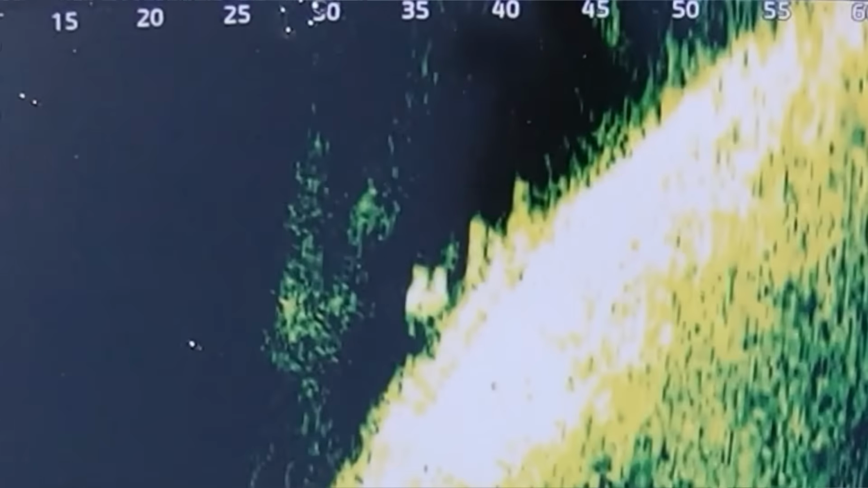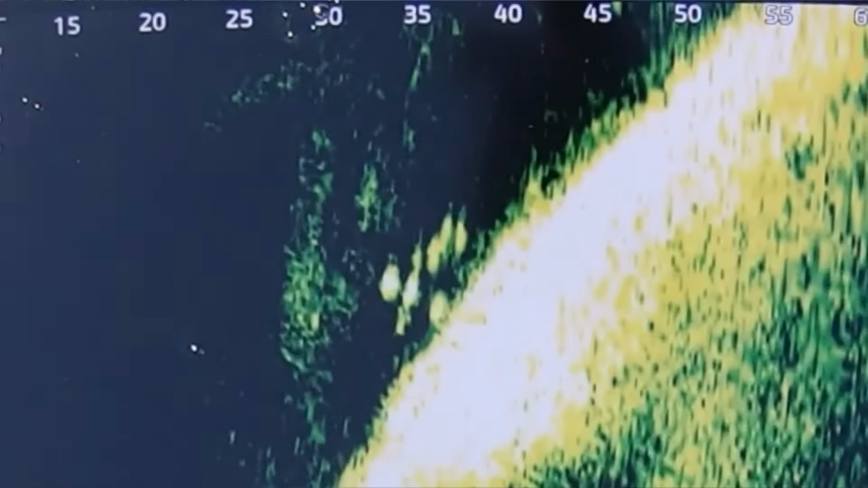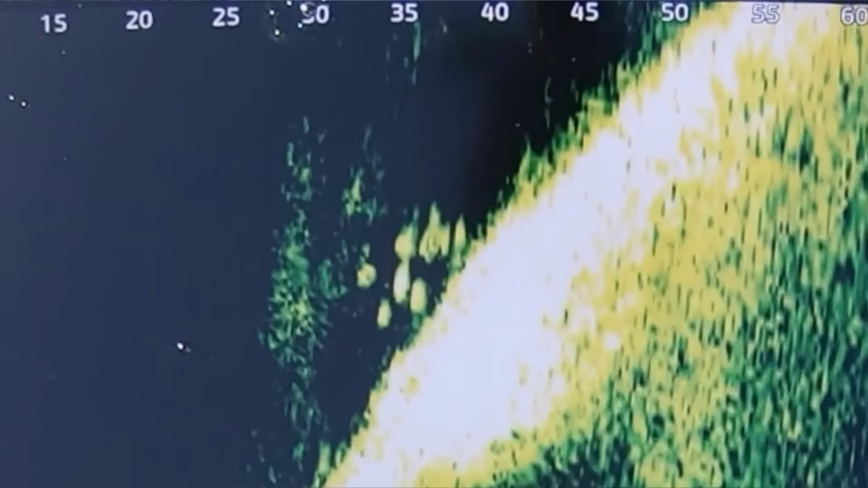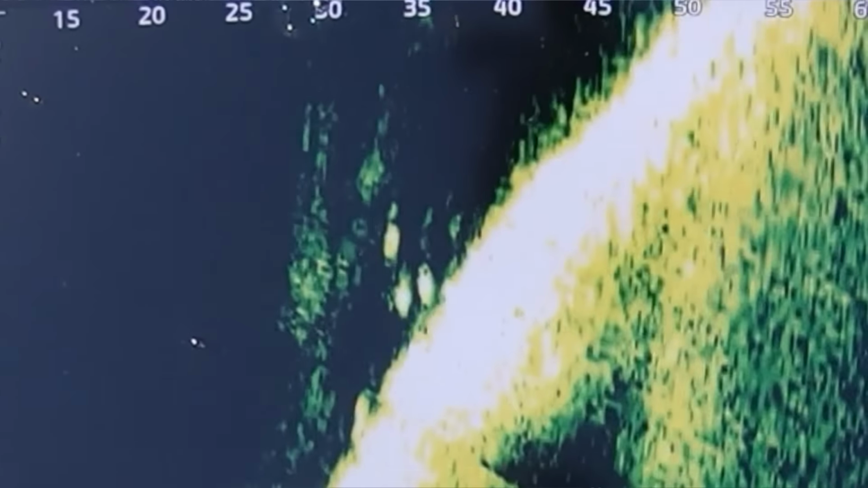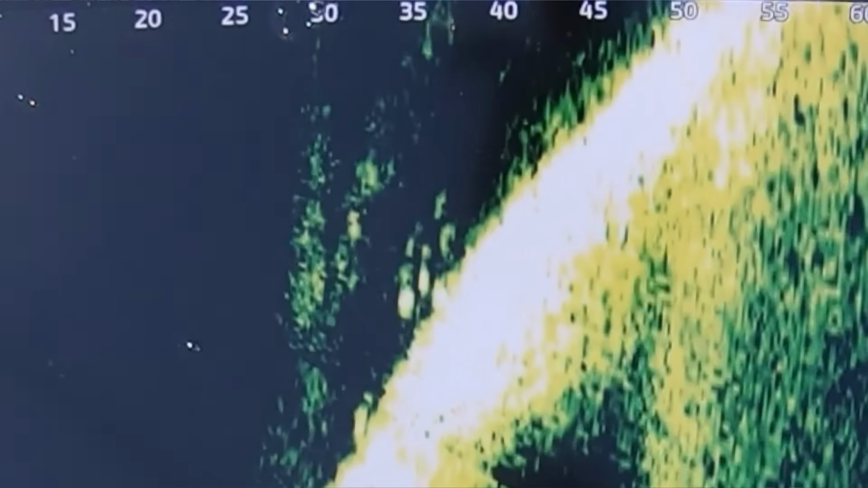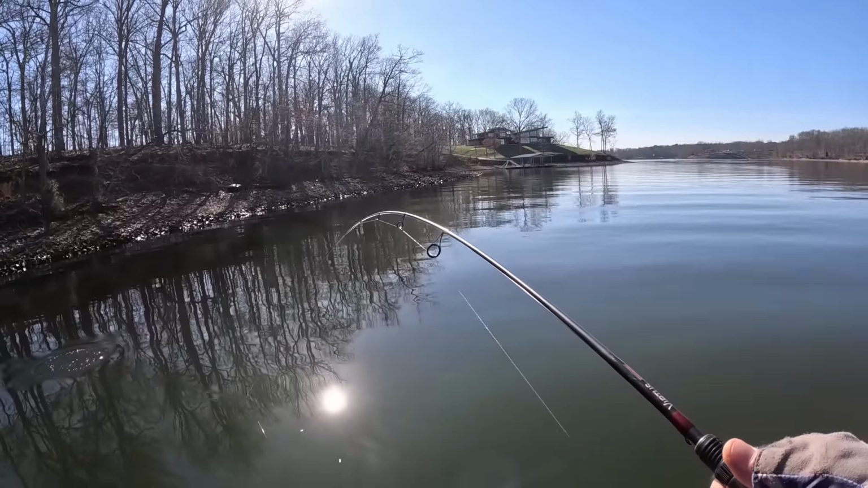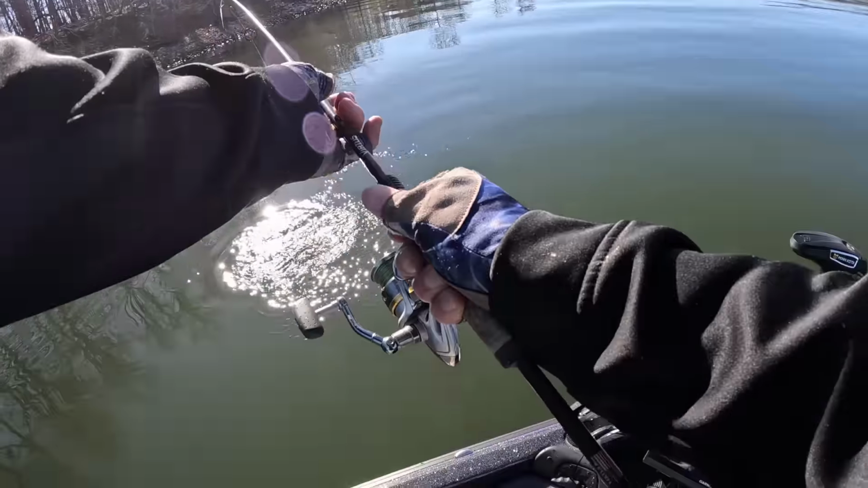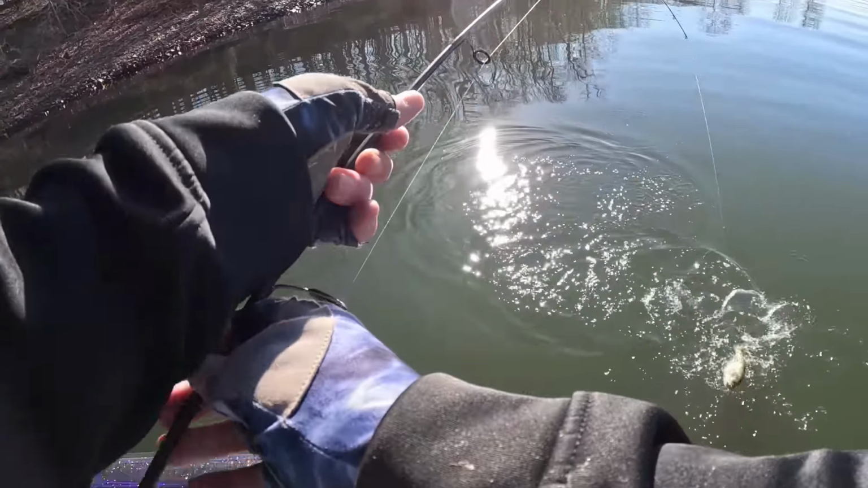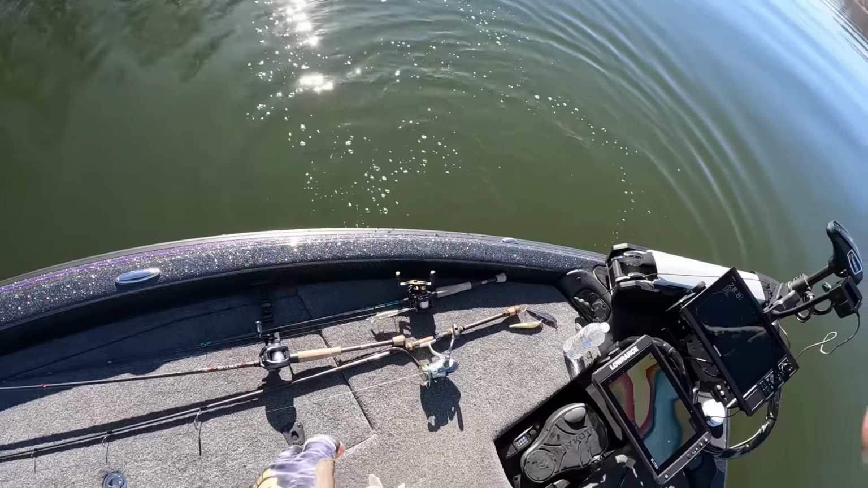Look at all those fish. Sitting right on that drop. Another one. These are chunky little monkeys.